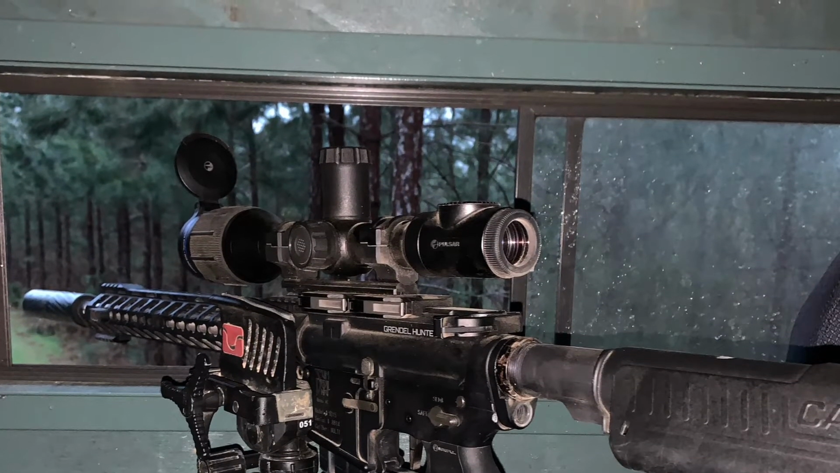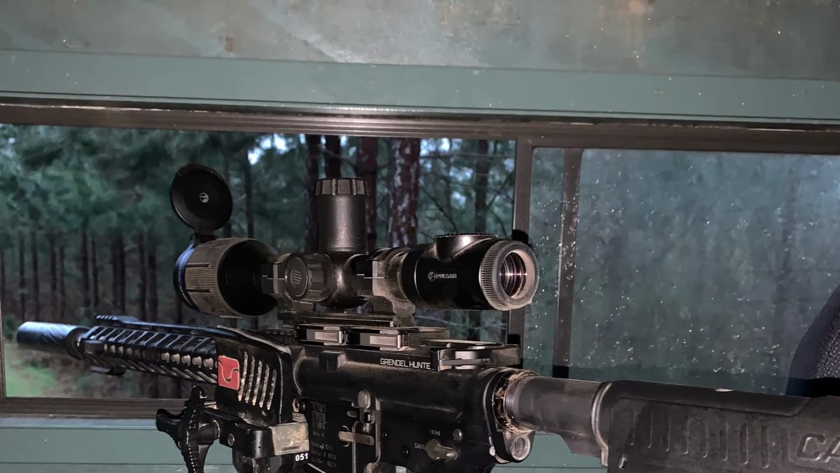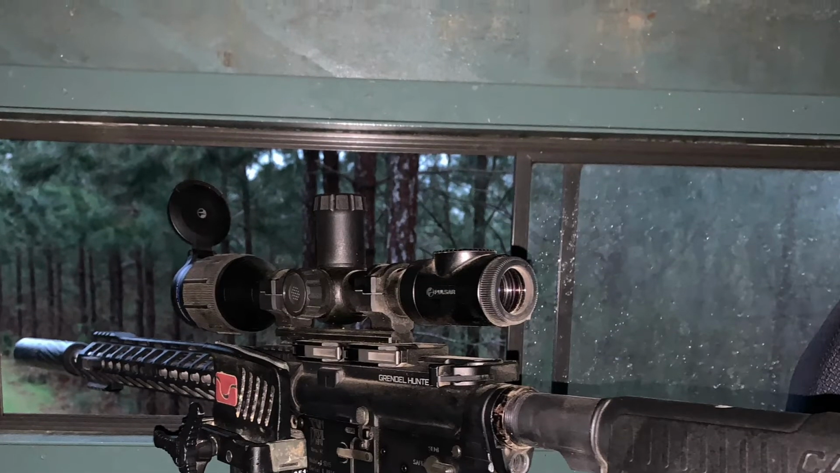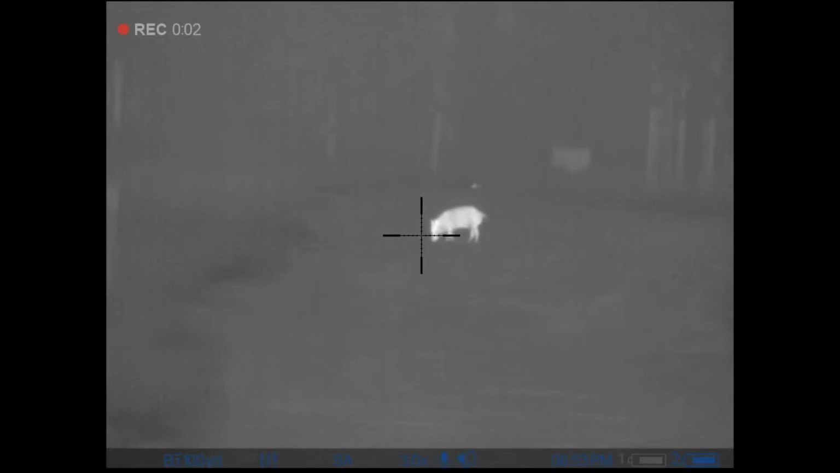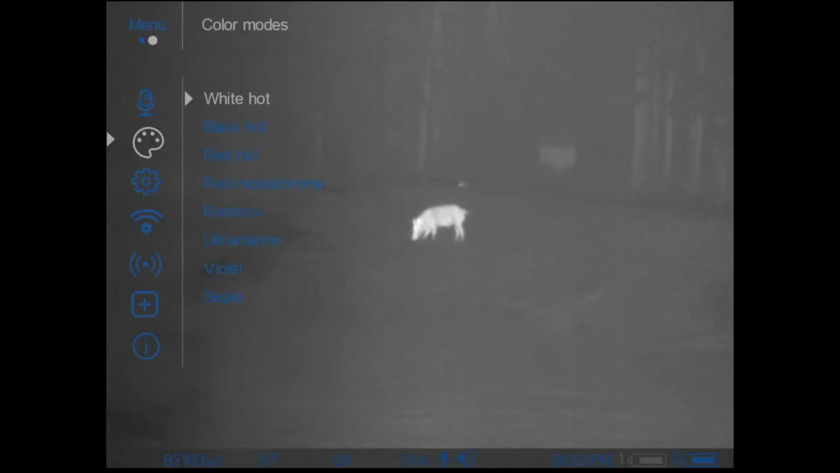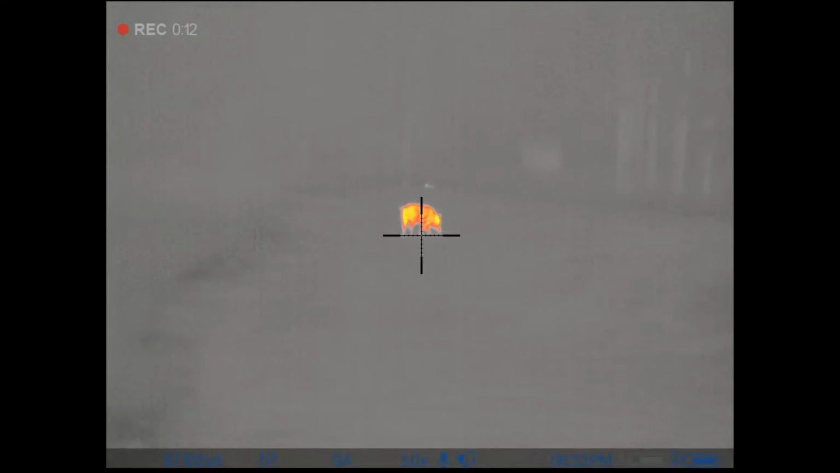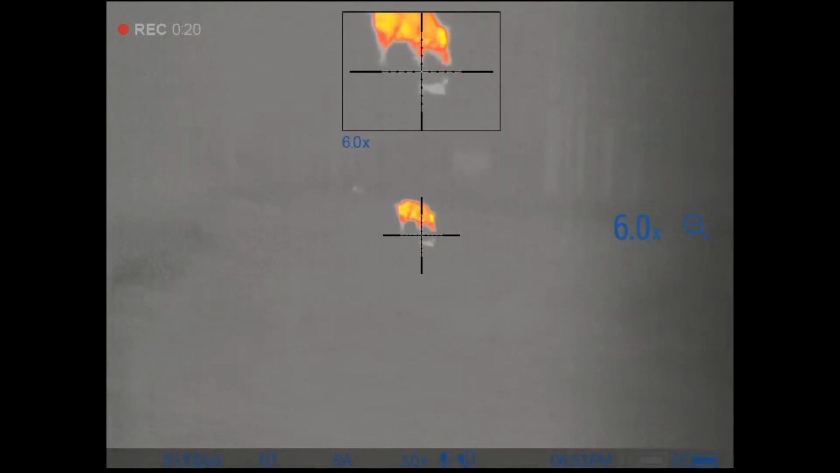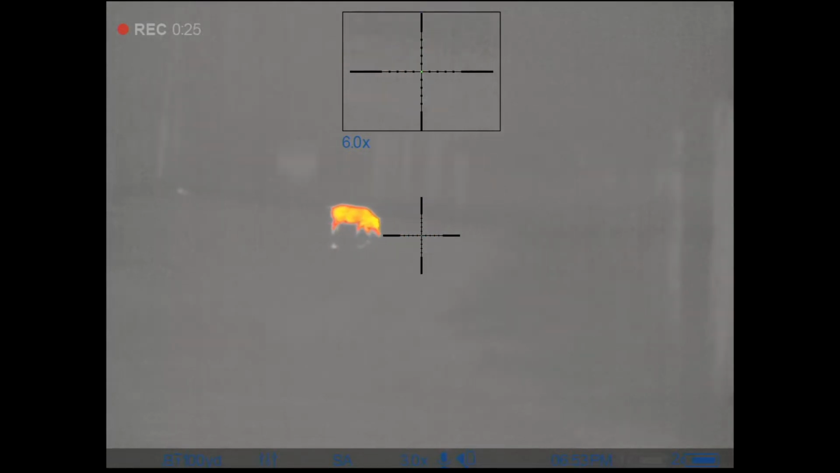But yeah, we're going to be getting into the hunt here. I think the hog came out right around 8:30 or something like that. Like I said, you're losing a lot of the thermal quality because of that high humidity, and it rained its ass off. So I like to switch it up and go to something that pops a little better when my thermal quality is low. I really like this Red Hot when it comes to identifying and seeing targets in low thermal conditions.